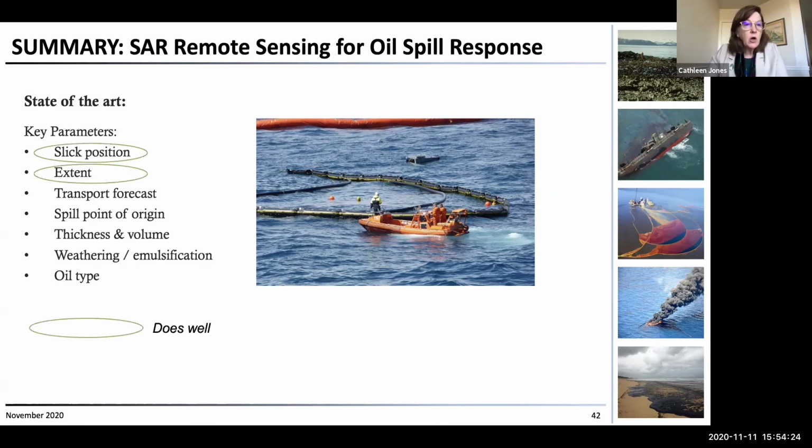So SAR does slick position and extent extremely well already.